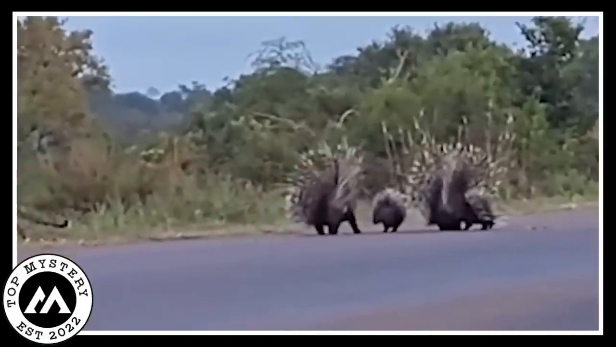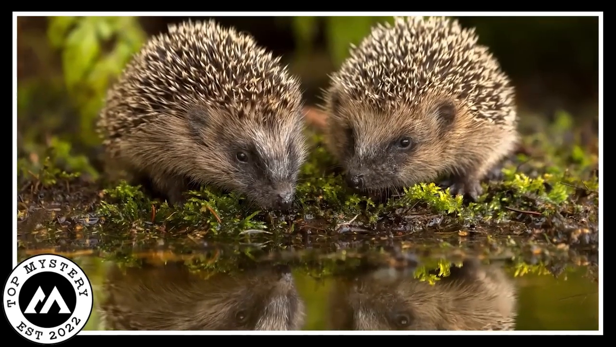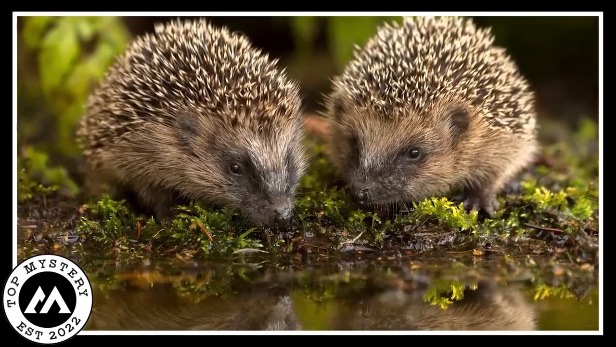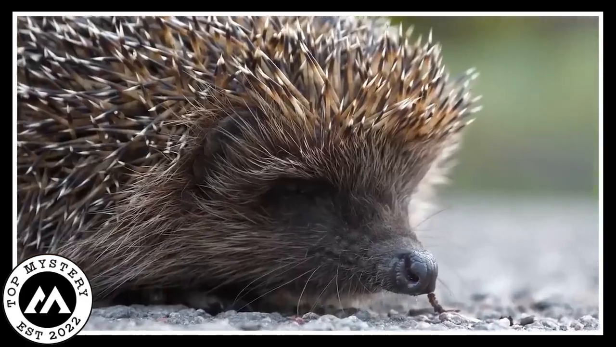The tiny ones wiggled their cute noses in thanks, and the hedgehog parents celebrated, proud they kept their babies safe from the leopard on the road. In this little part of the animal world, love and courage won over danger.